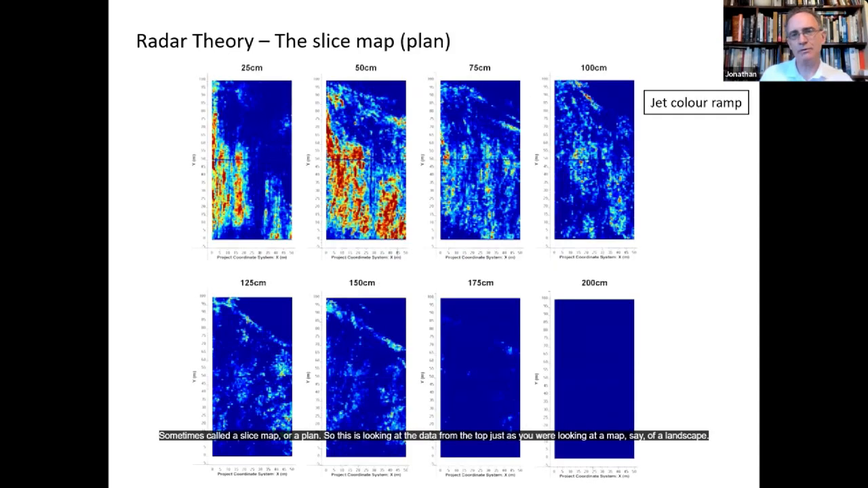Okay, the other way of looking at radar data is in a 3D data format, sometimes called a slice map or a plan. So this is looking at the data from the top, just as you would look at a map, say, of a landscape. This is a survey grid, in fact 2 survey grids that I did with my students a few years ago. It's 50 meters wide by 100 meters on the y-axis. So it's a pretty big area.